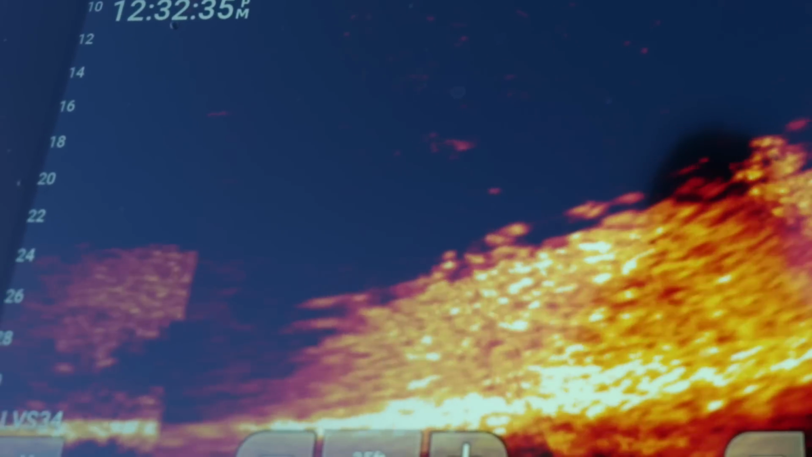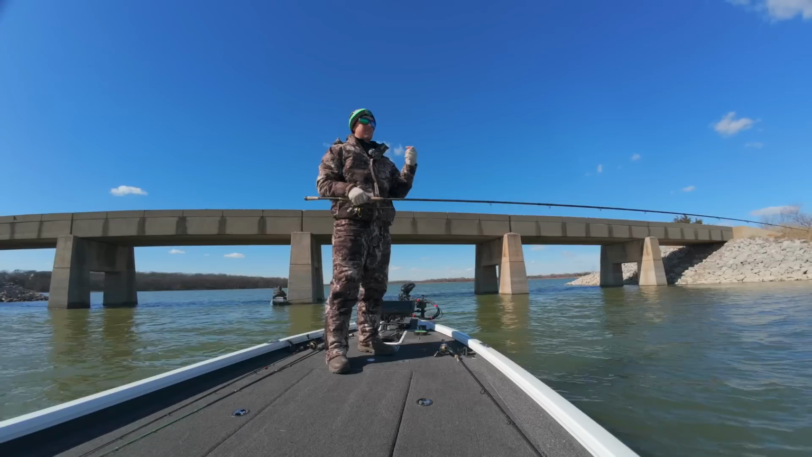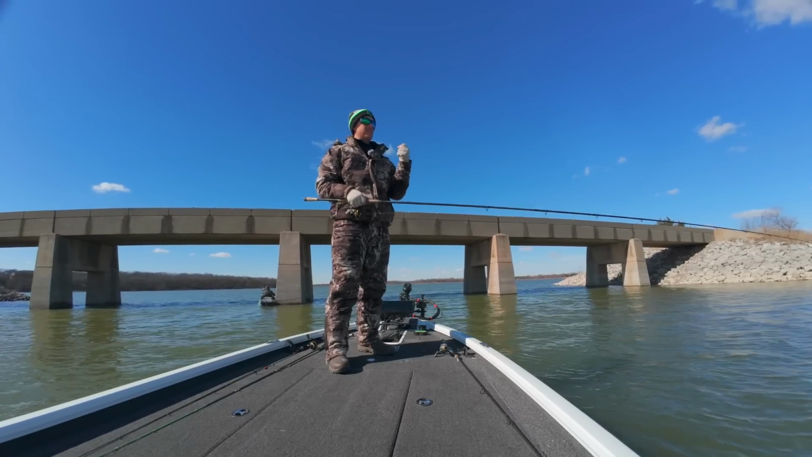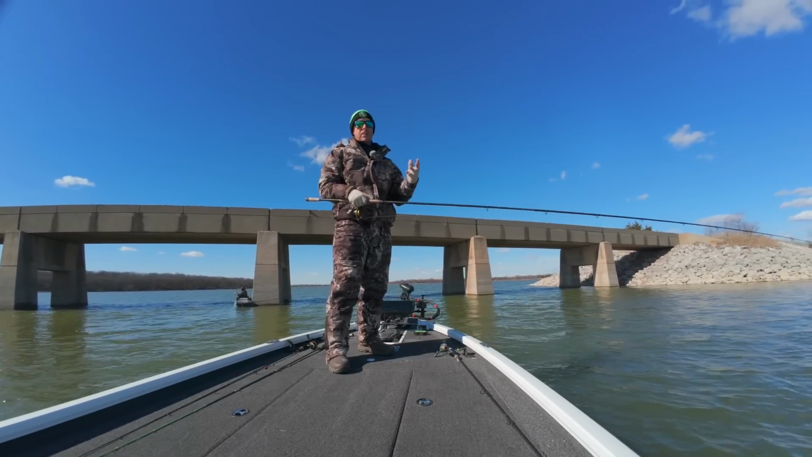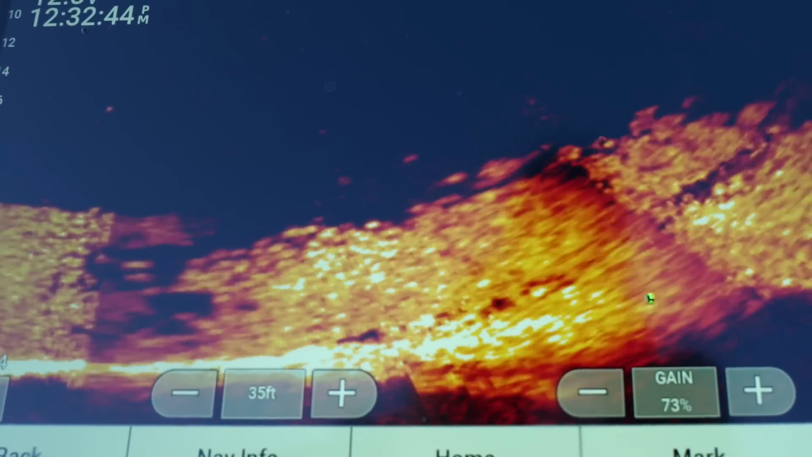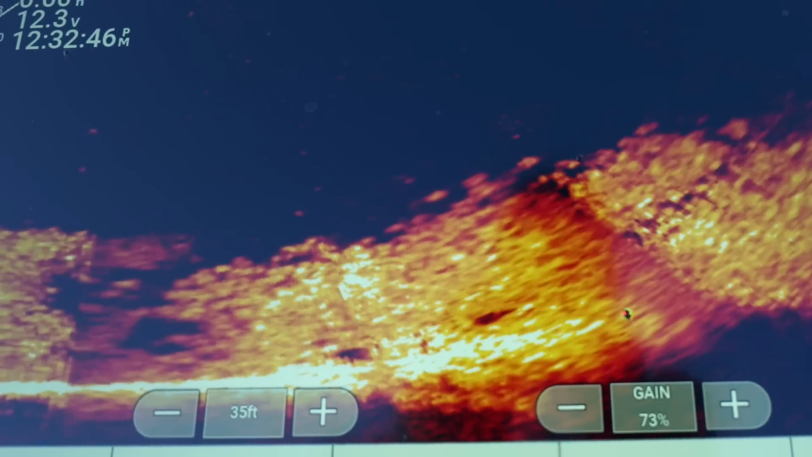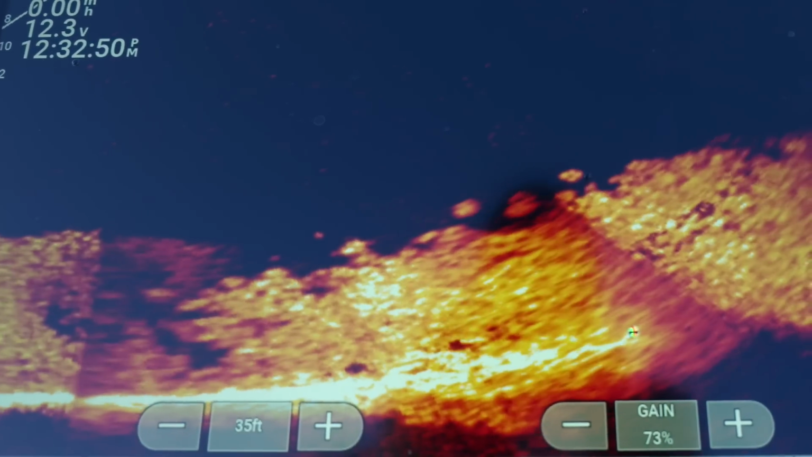And we are actively watching shad move into these predator fish. It's not just crappie. It's white bass, it's largemouth, it's catfish, and they're getting eaten. They're getting scattered out. But these fish, they're fat and happy. They're lazy, and they are hard to get to bite. So it's a matter of what can I do to get the fish to bite.